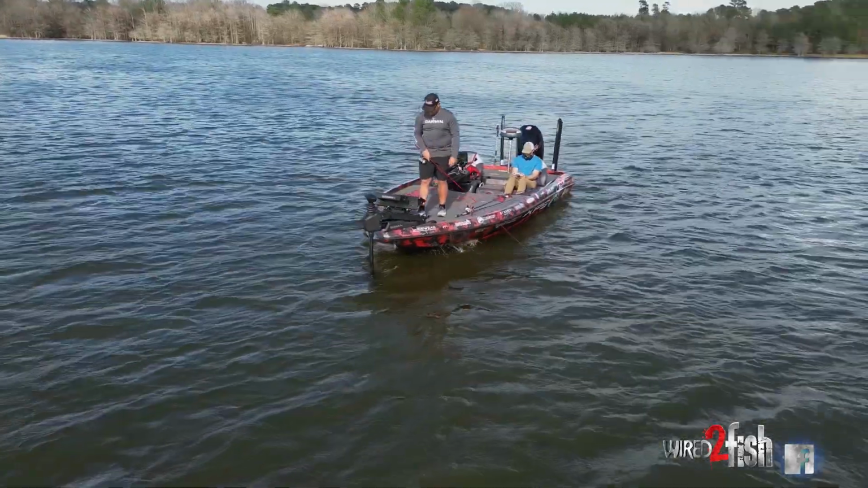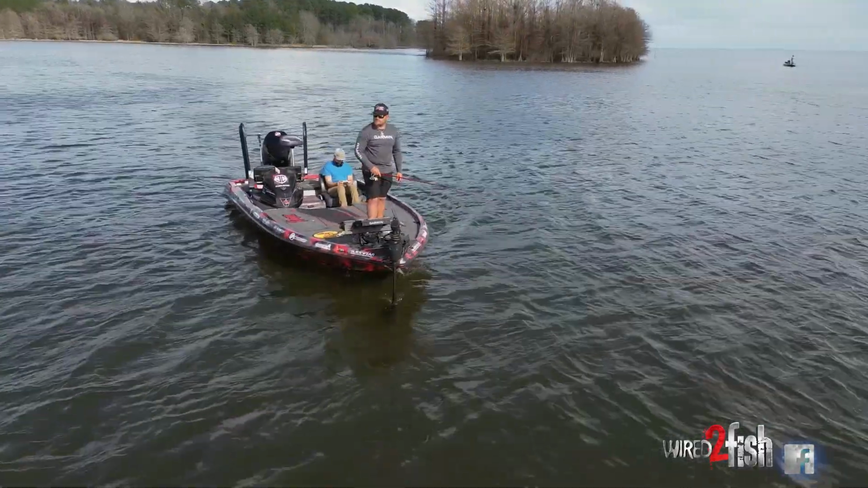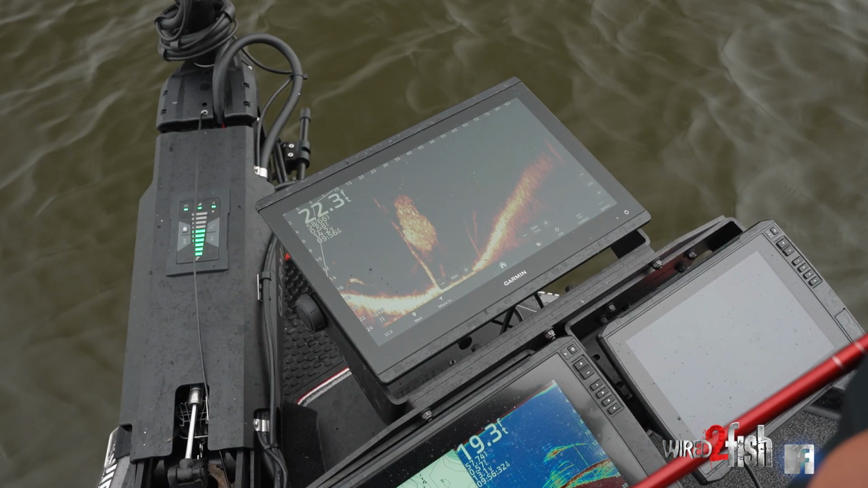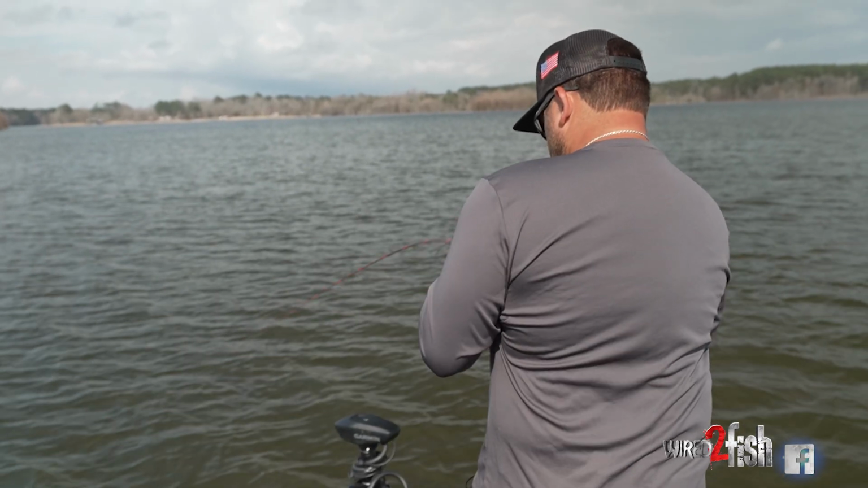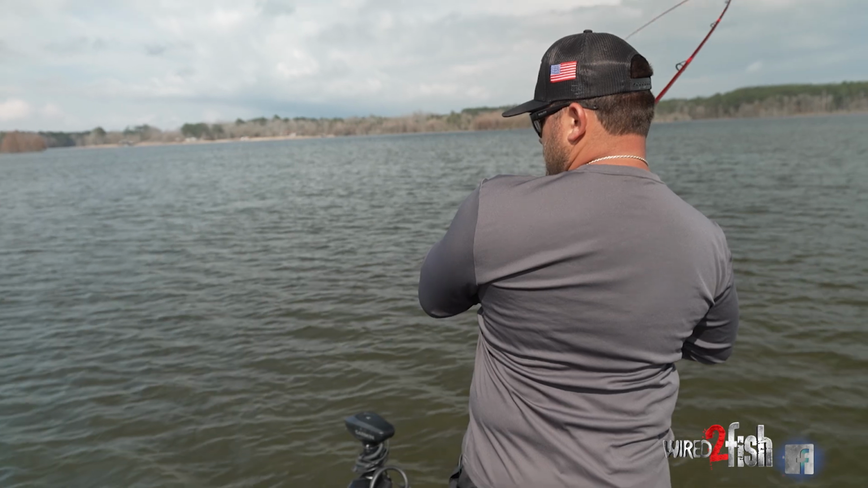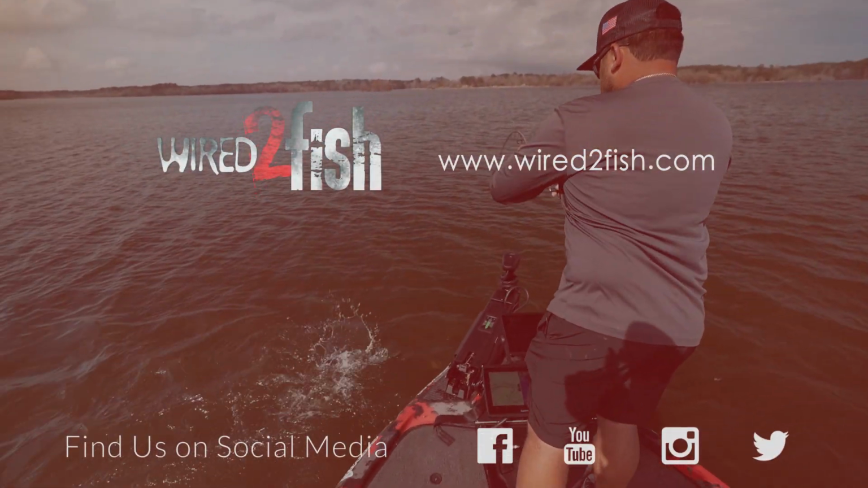The main thing to keep in mind when you're out here looking for suspended fish is don't stay in an area too long. We've kind of had to locate some bait. Once we located some bait, first fish we cast at was a nice Toledo Bend largemouth. There's always some biting fish. So you just gotta keep moving and you'll eventually run into them.